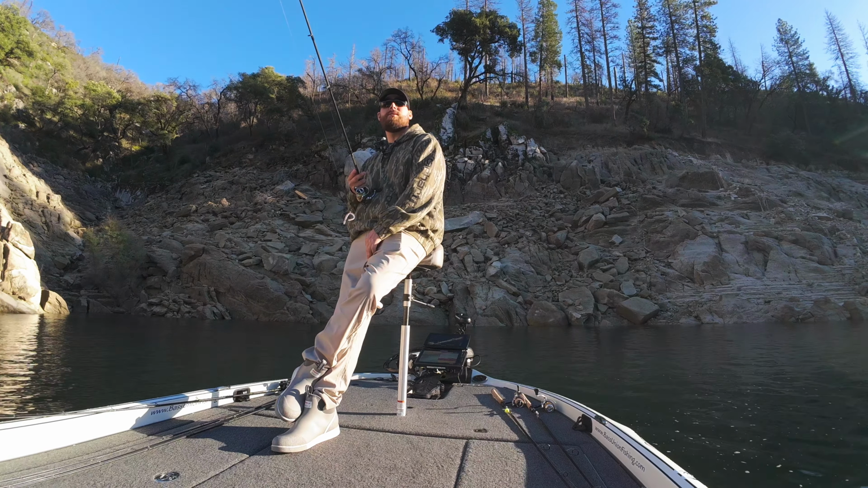Love fighting these fish with light line. So much fun. I still got my worm too. Love it. Just popped out. And can't get enough of it. We're spoiled out here. Just love fishing for spotted bass.